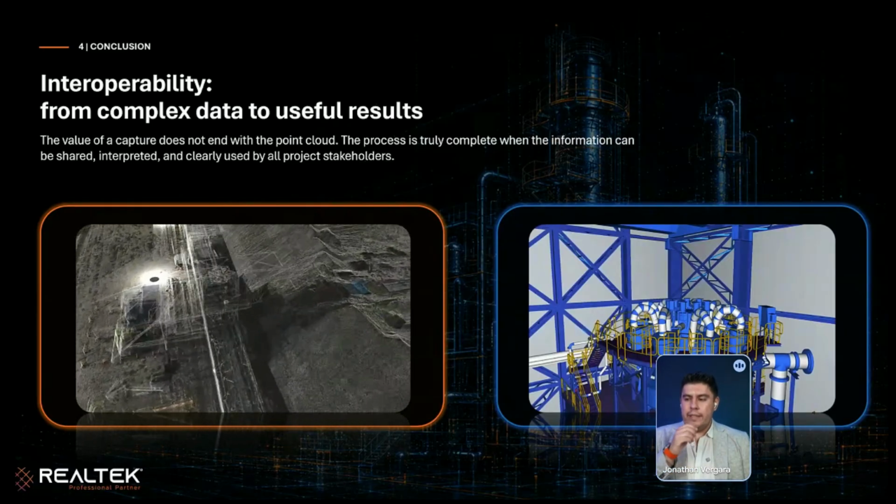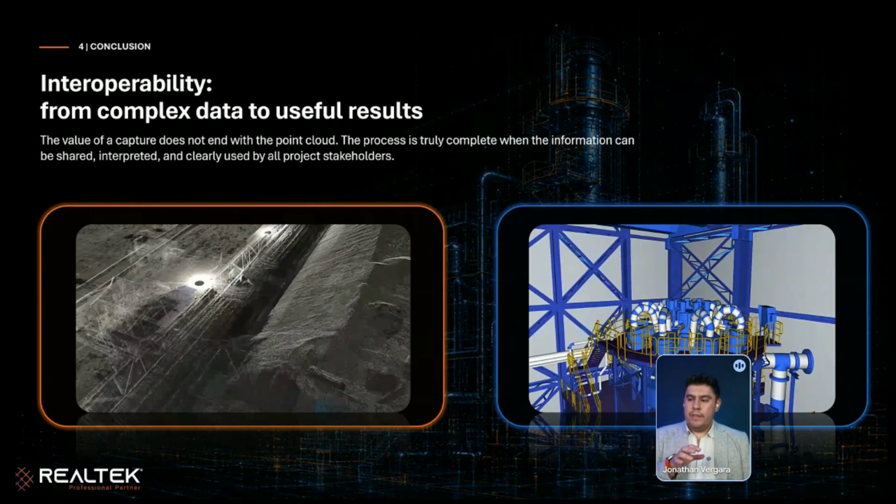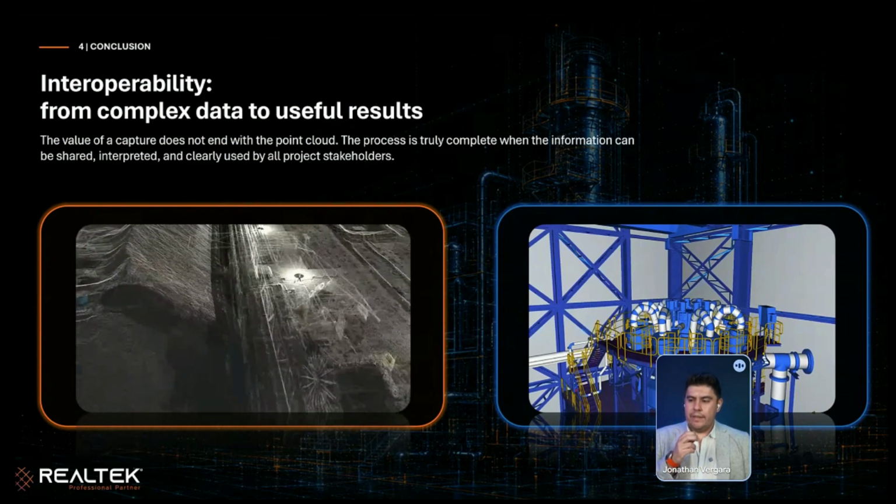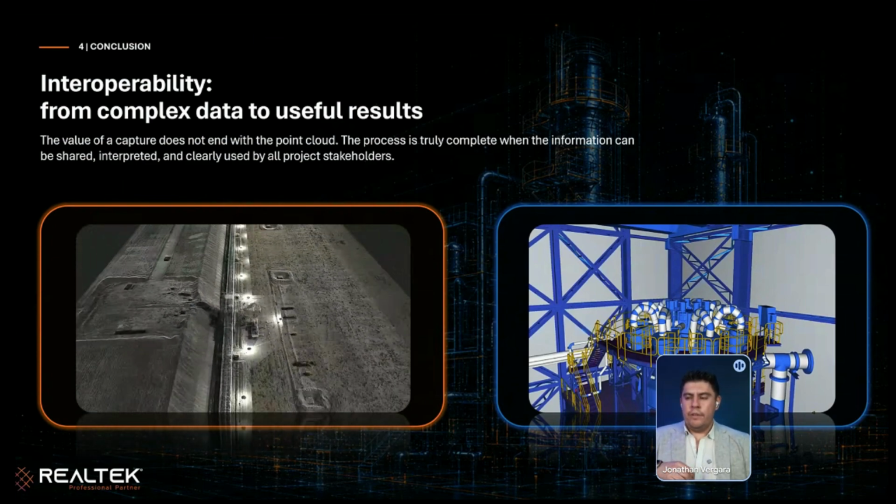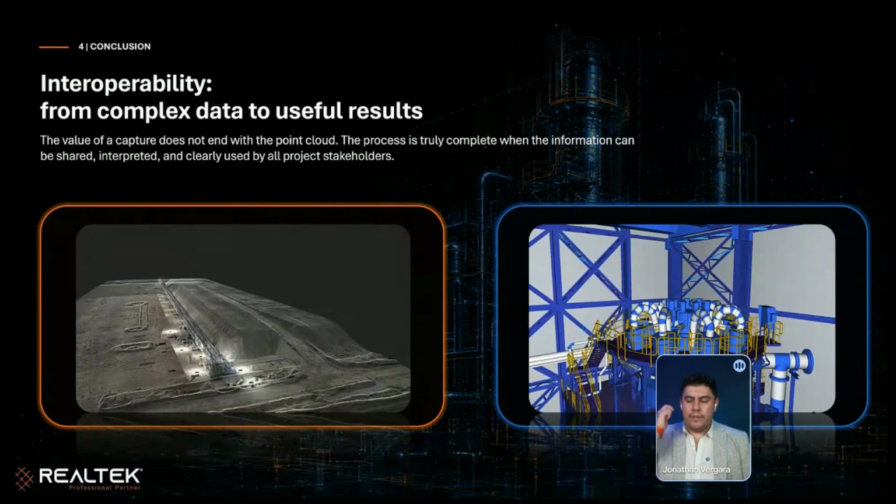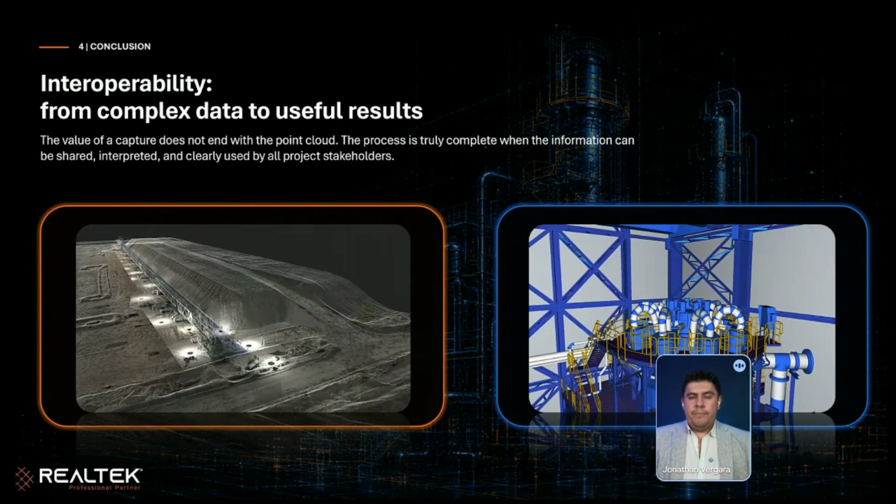So artificial intelligence in that part of the process will be revolutionary in every industry, not only here in Chile, I think in the rest of the countries of the region.